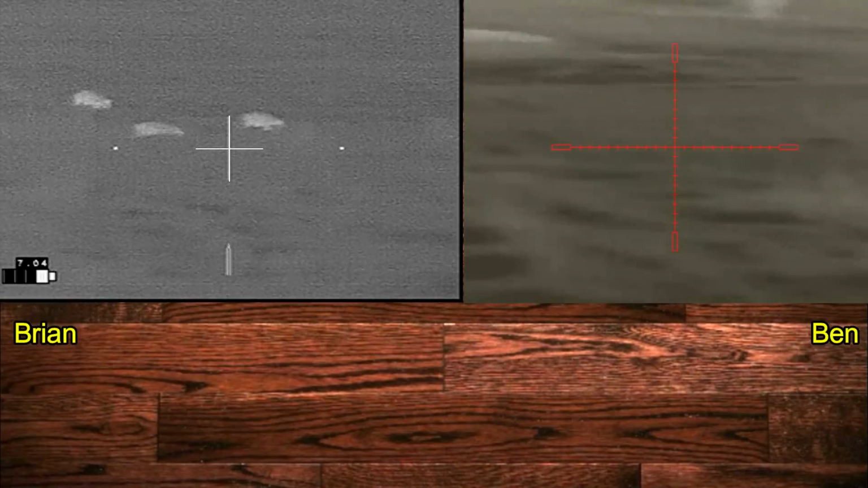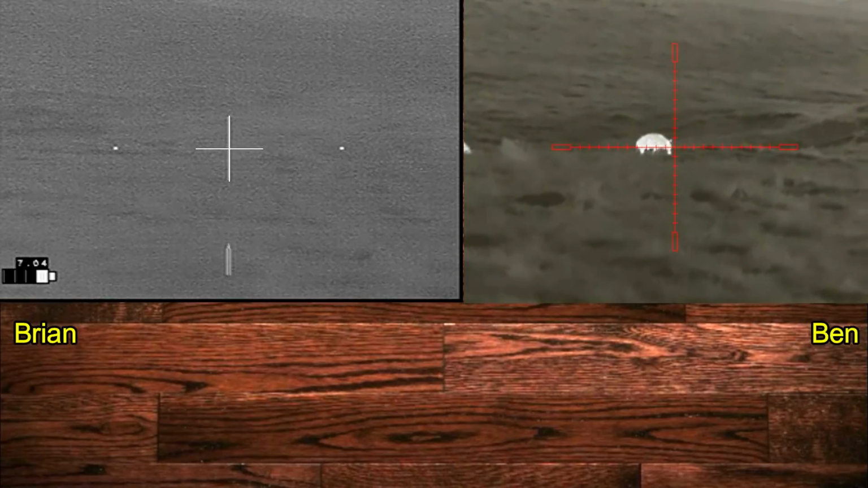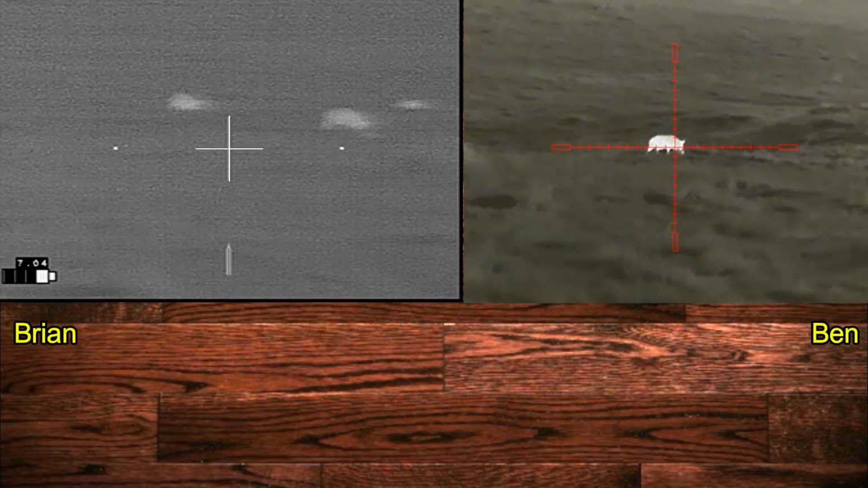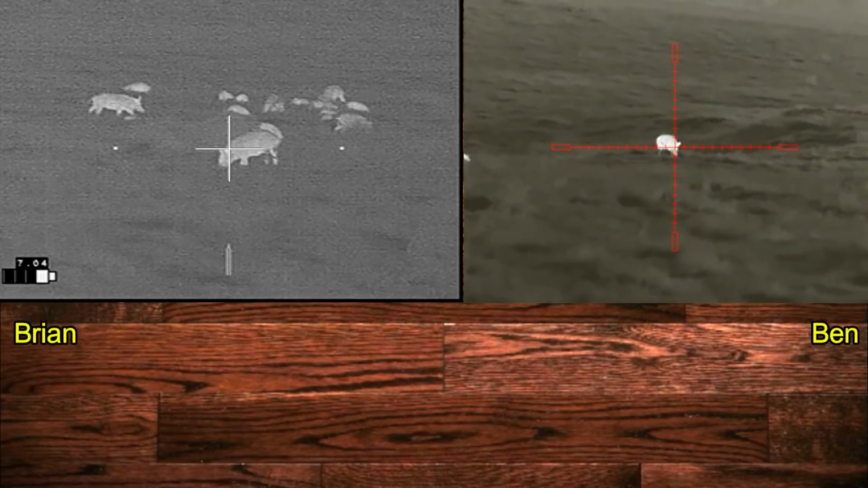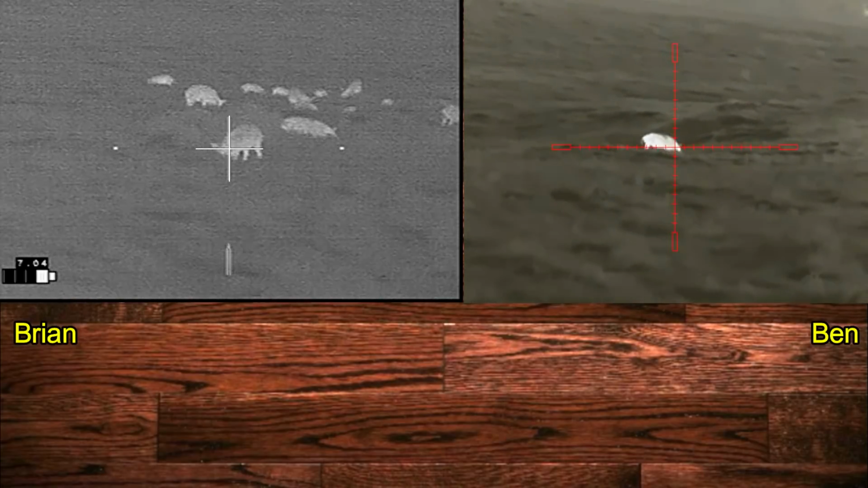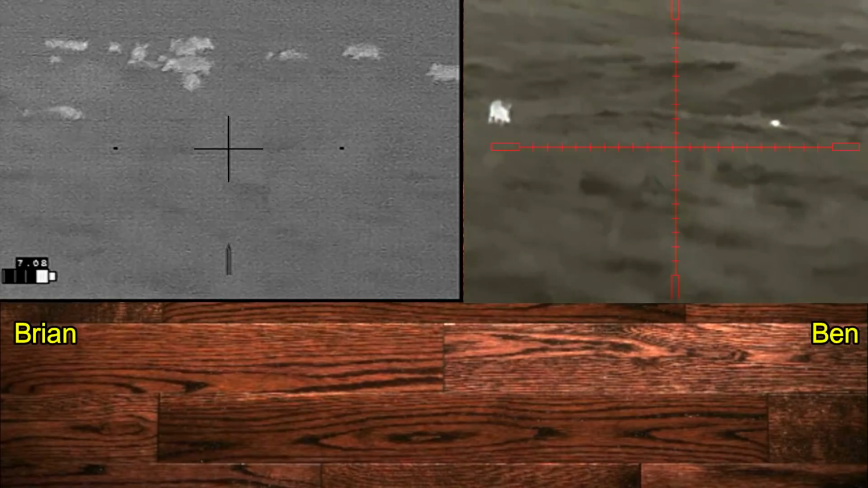Looks clear. I think the hogs are going to run to the right. I've already told Ben that before the video started, and so I wanted him to scan ahead. Pig on the right. I got it. Okay. I'll take one that's in the front here. And we're shooting hogs to the right of the bull. Are you ready? I'm ready. 3, 2, 1. Both those go down.